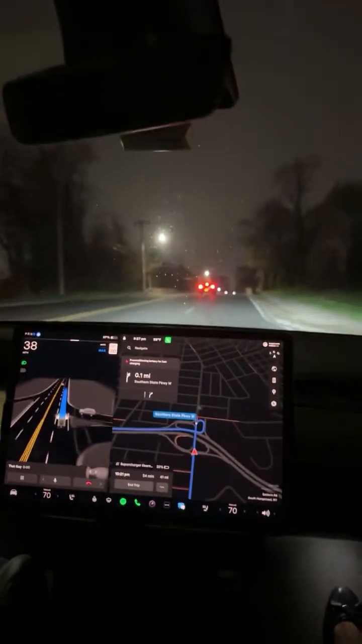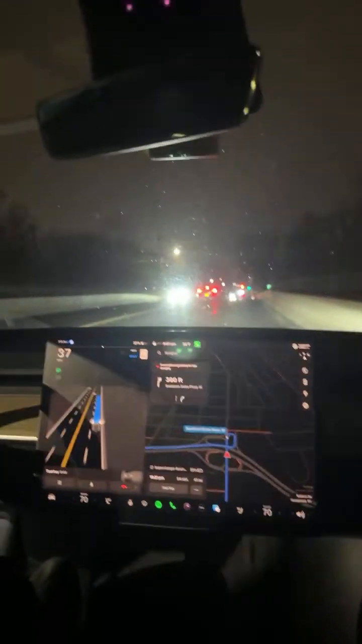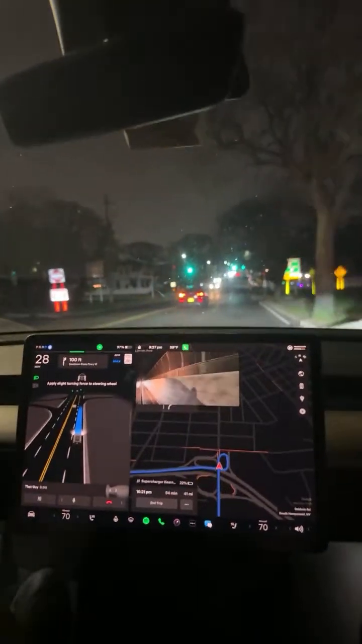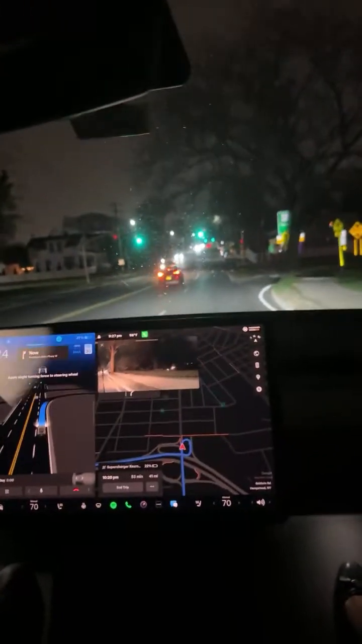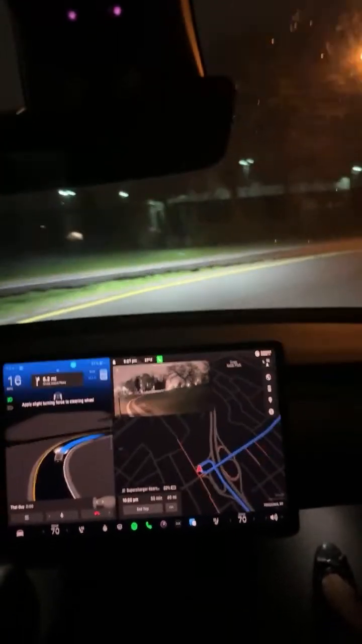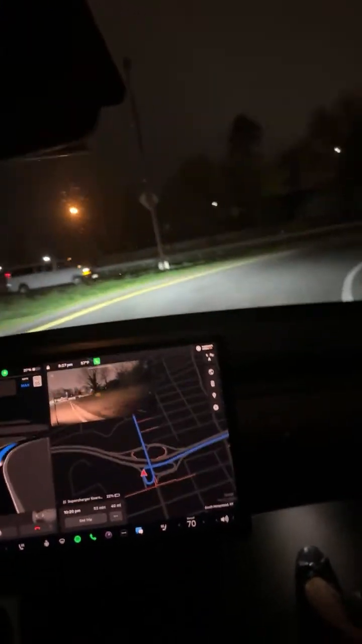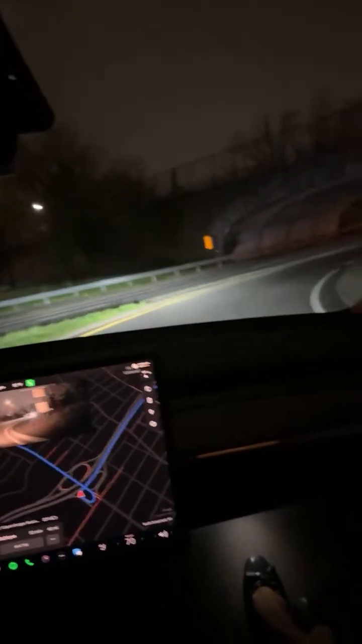It's like it just wants to drive fast, and it only slows down behind other cars. Okay, okay, okay. Now this is a tight turn. Wow, it took that really, really well. As you see, it likes to accelerate, bro. It really likes to accelerate.